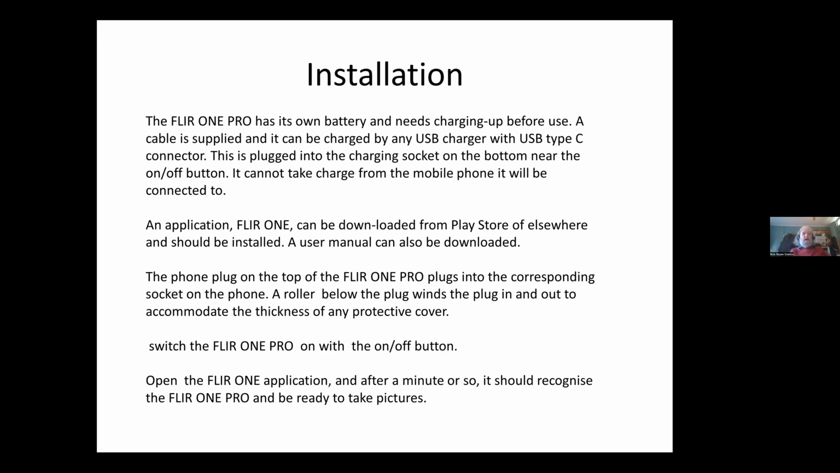There's an application that you can download from the Play Store or a load of other places, and you download that and install it. They don't give you a manual, so you can download one.